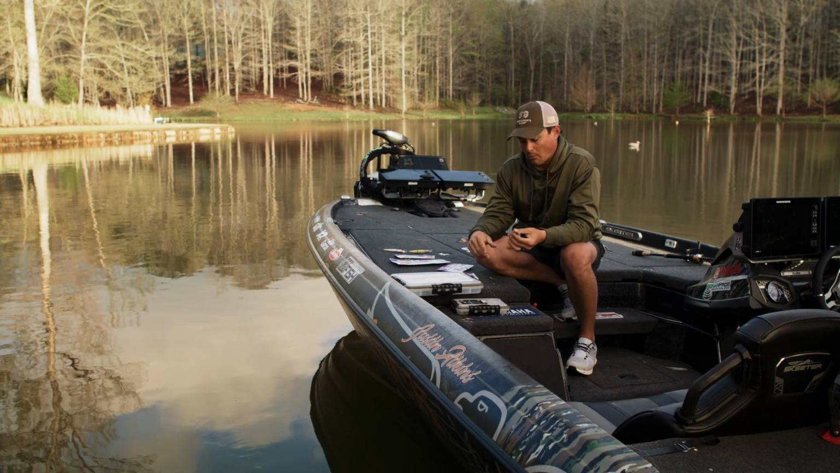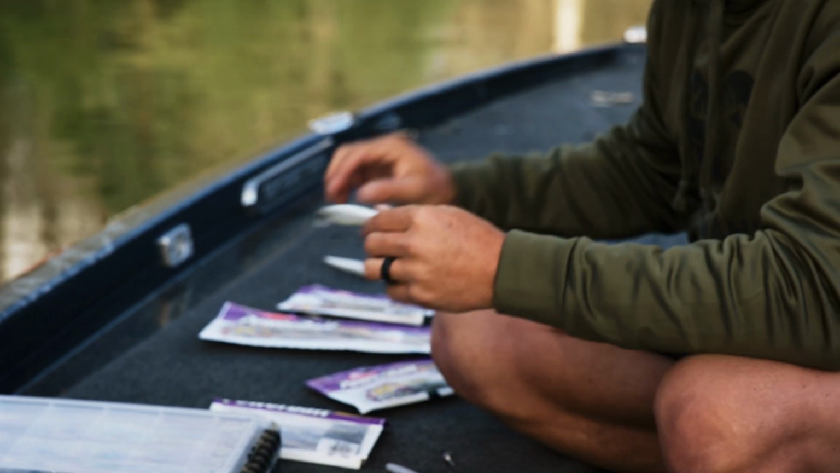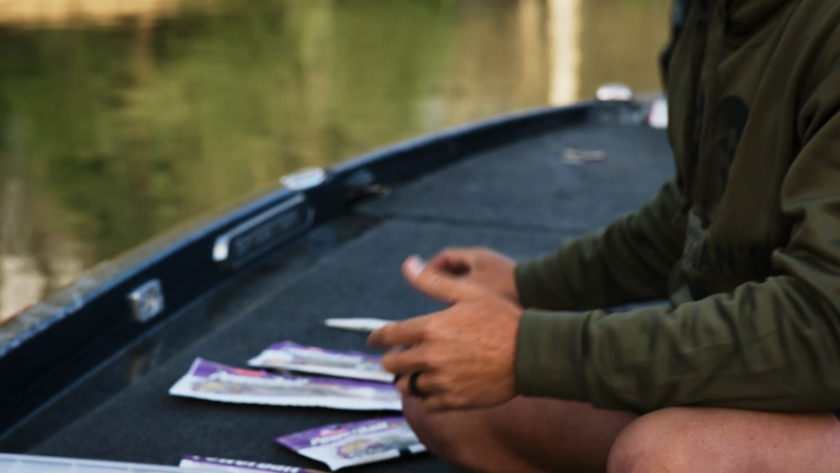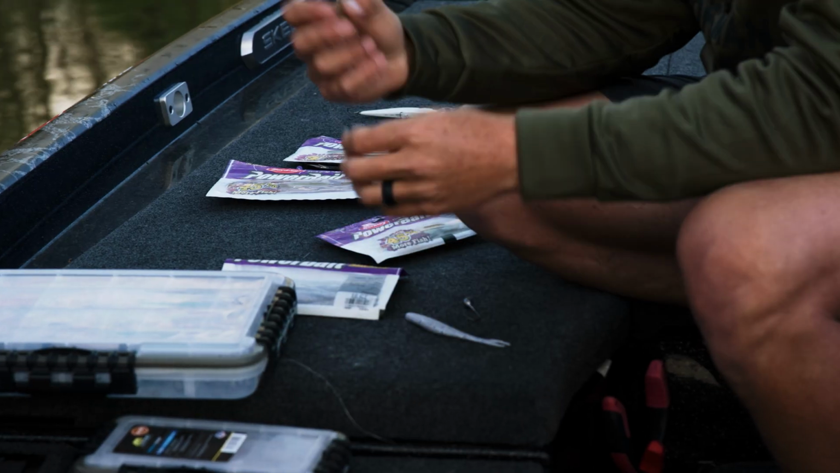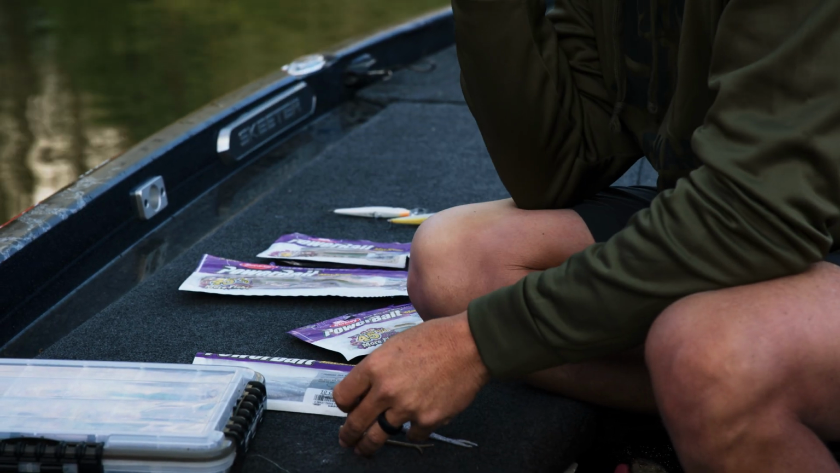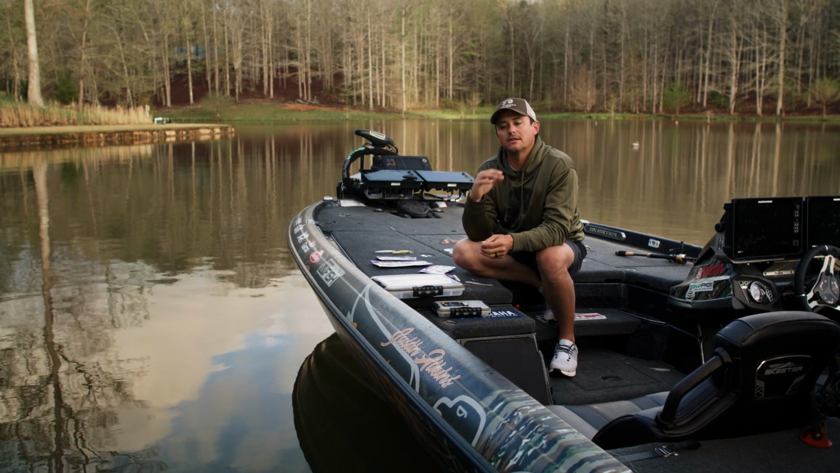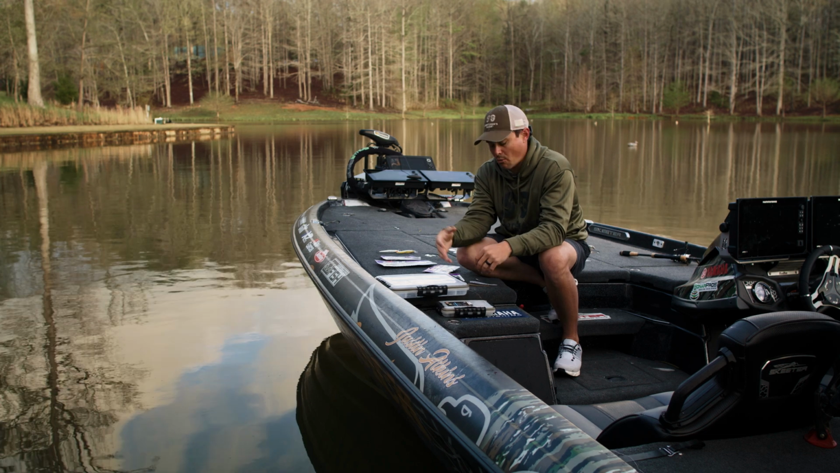The best way to approach them is going to be with some kind of shad imitating style bait, whether it be a soft plastic or some type of hard bait, which is also a treble hooked bait. My personal favorite is to catch them on a minnow style soft bait. The reason being, it is very easy to throw right to the fish when you see them, and you have a single hook bait, your land percentages go way up.